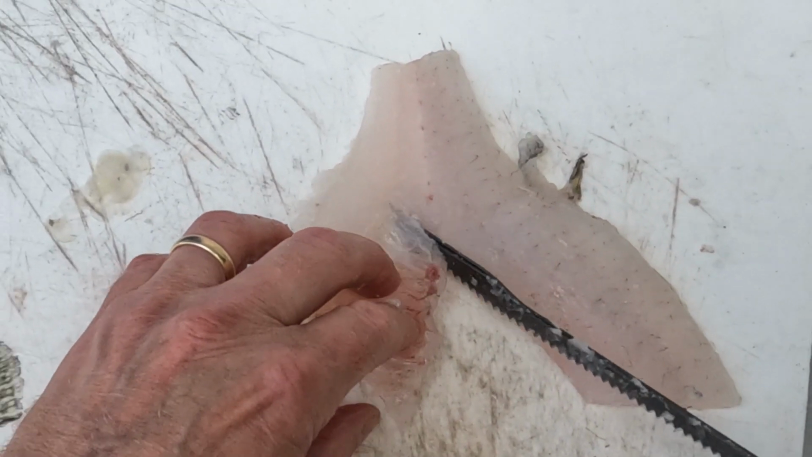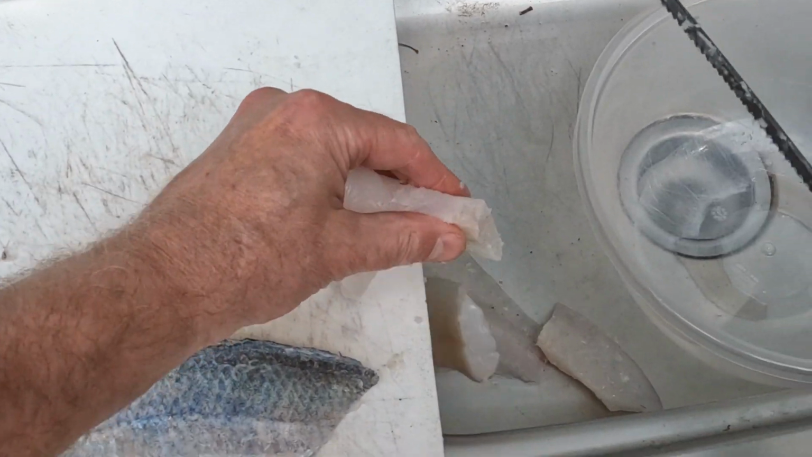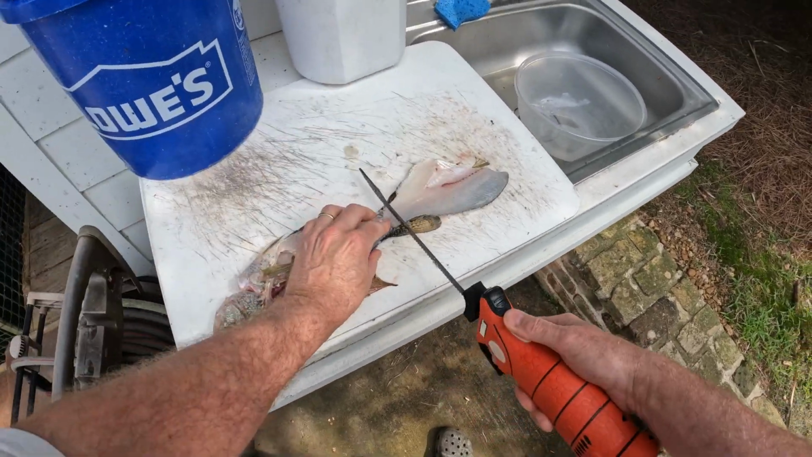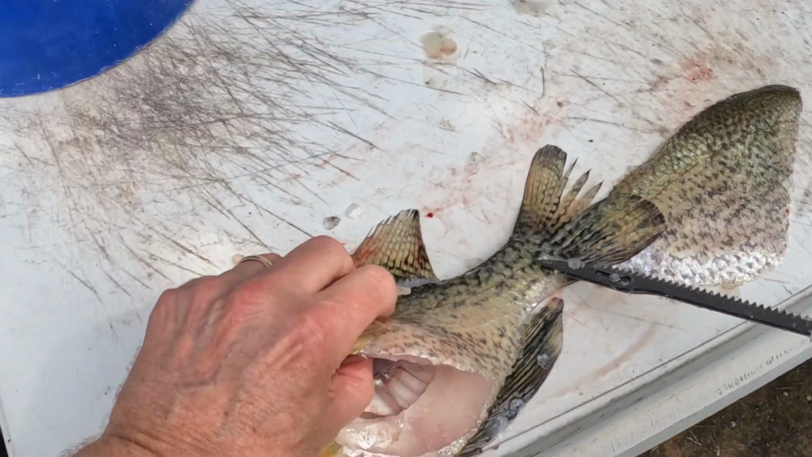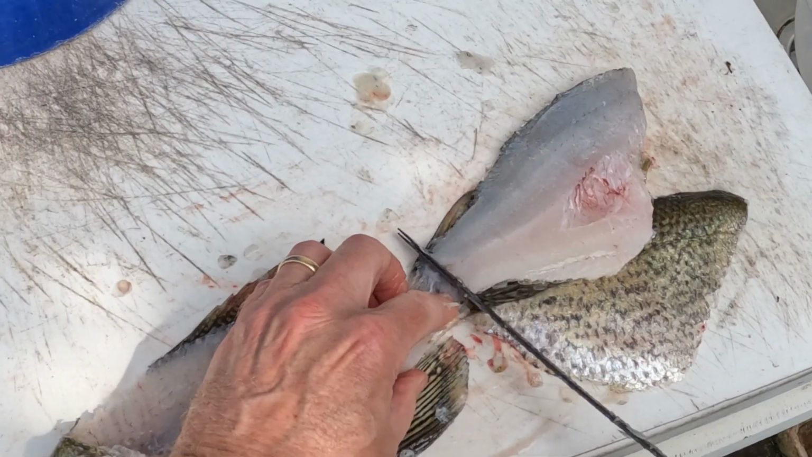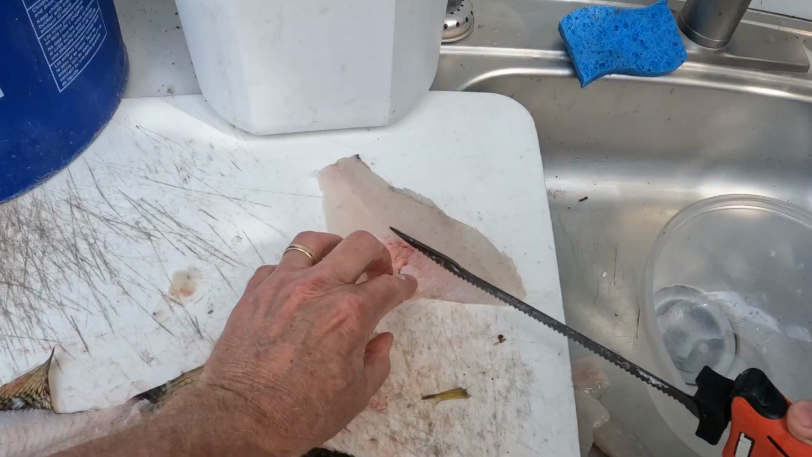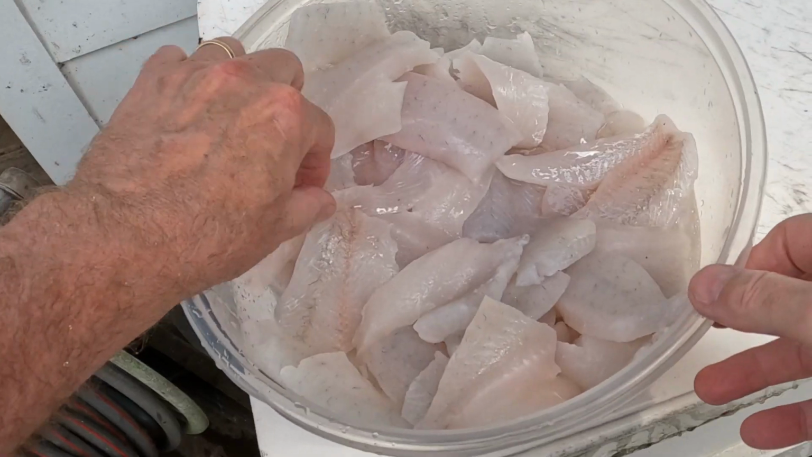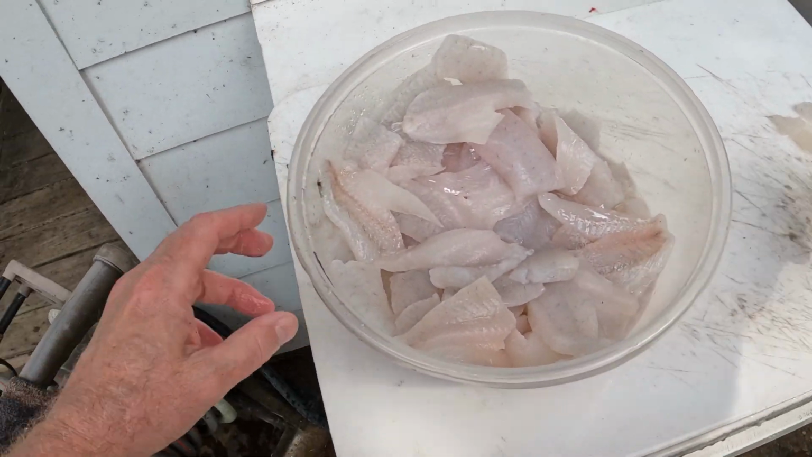Cut out the bone. Leave the skin attached right here at the base of the tail. Flip it over. Just like that. Look at all that. You know that's going to be a feast.